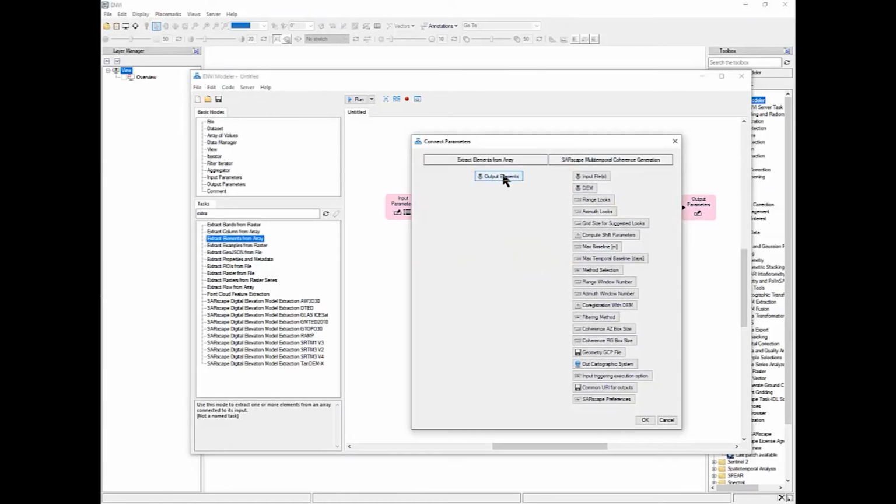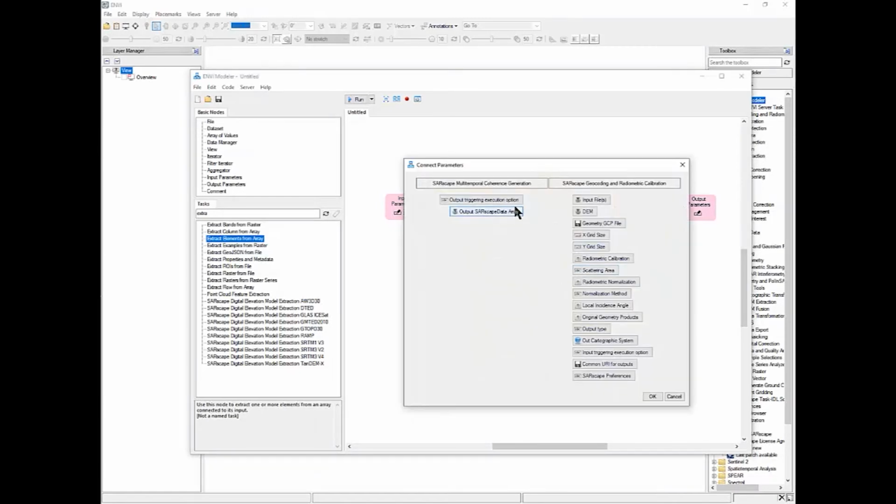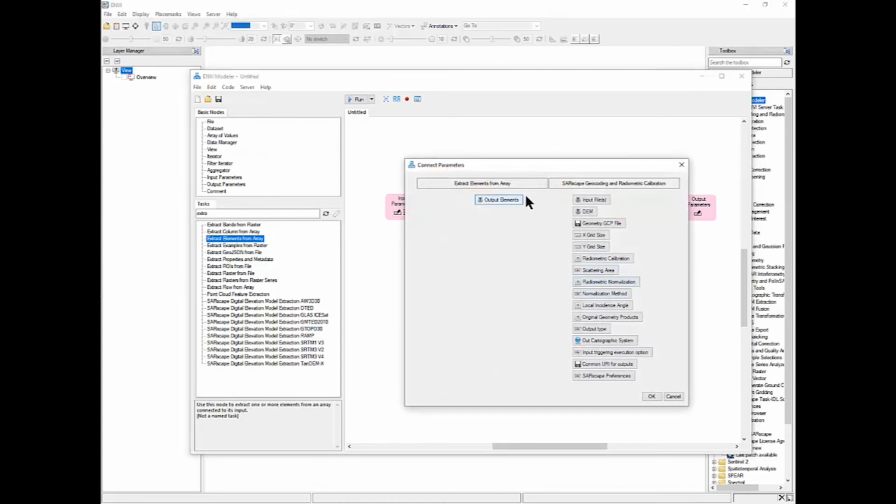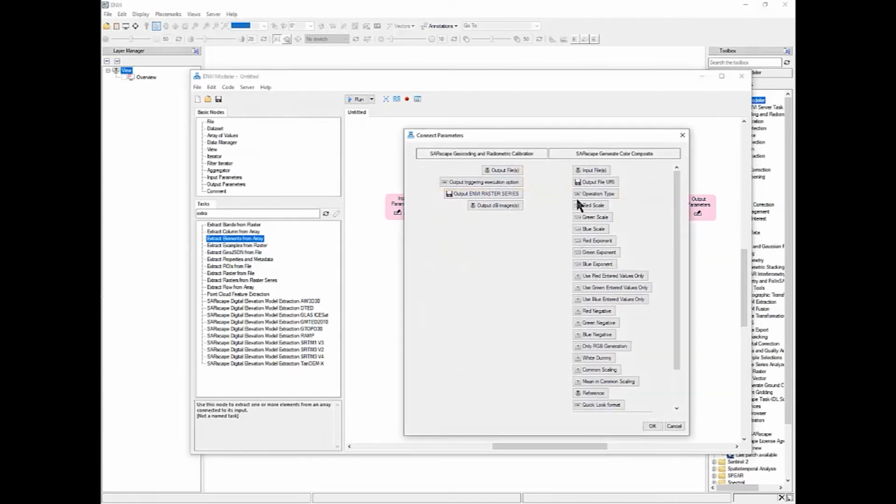Then we connect the digital elevation model with the input of the digital elevation model of the multi-temporal coherence generation, and the output of the multi-temporal coherence generation to the geocoding. We use the DEM as well here, and then we connect the output of the geocoding to the color composite.